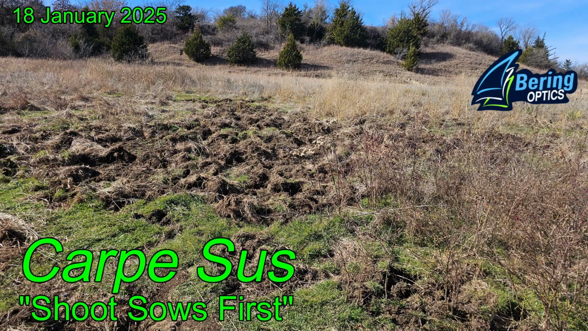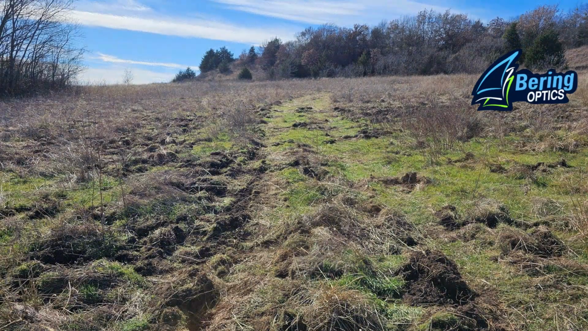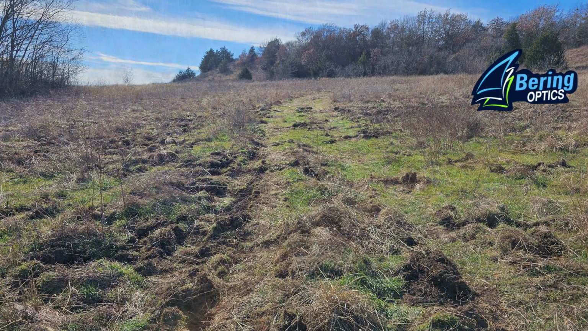Carpe Jesus. Ben and I went hunting up in North Texas on a property new to us that has some very obvious signs of recent rooting.